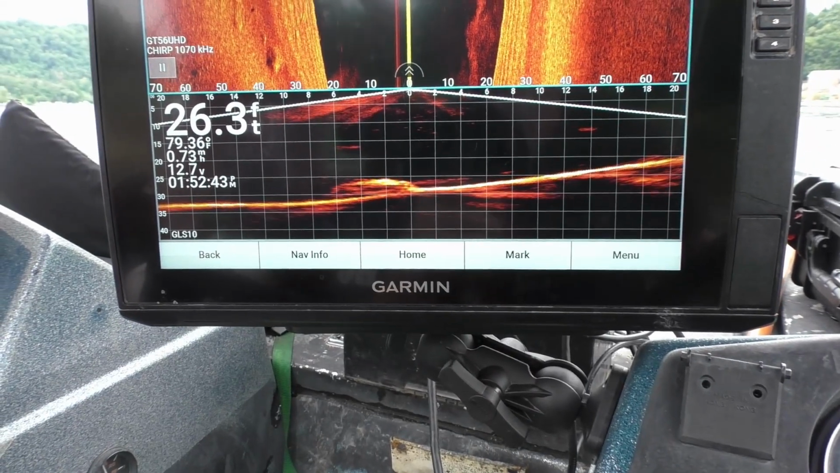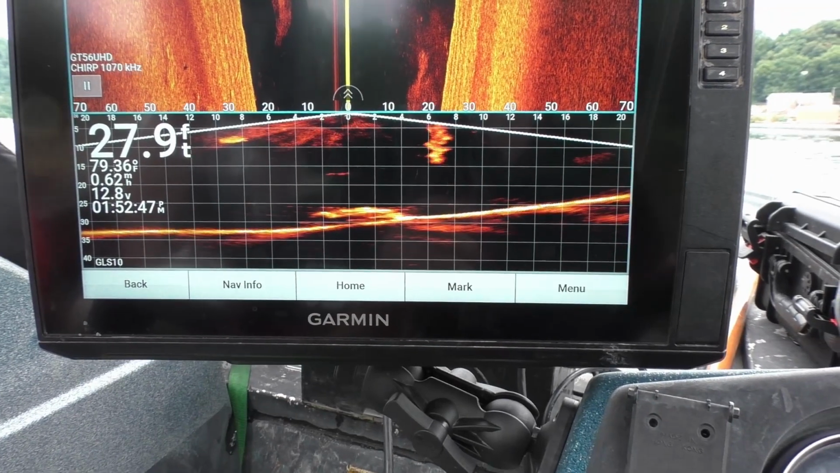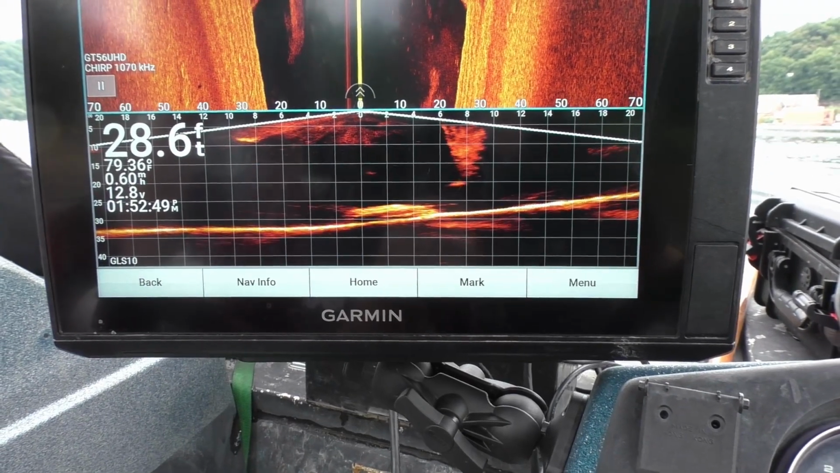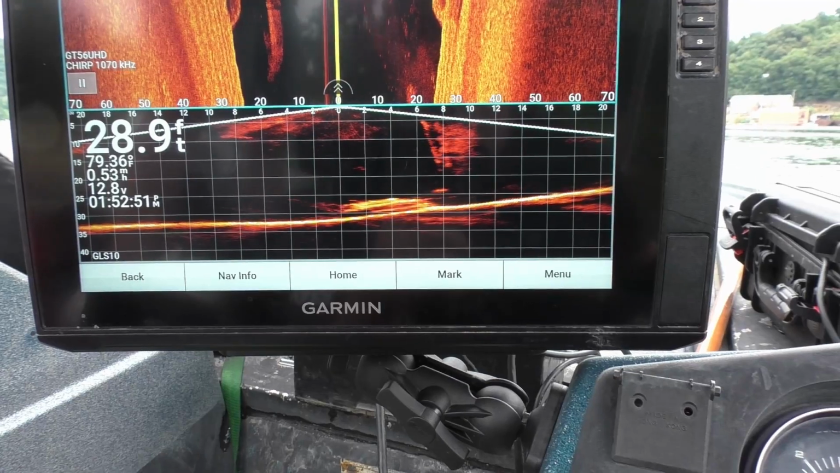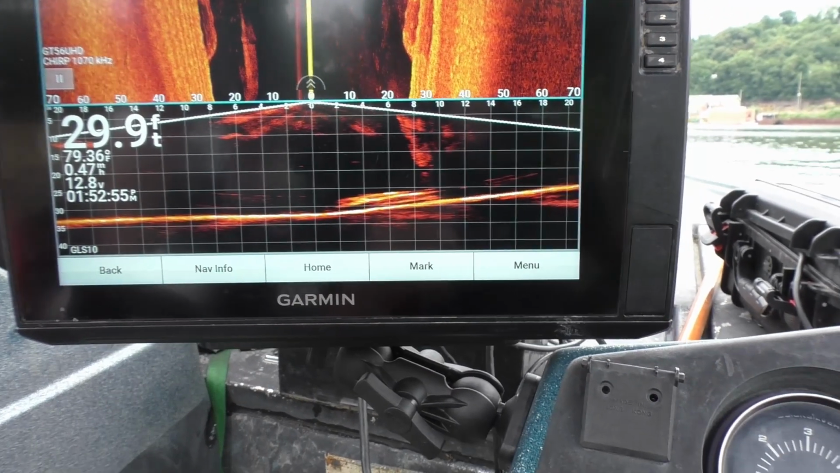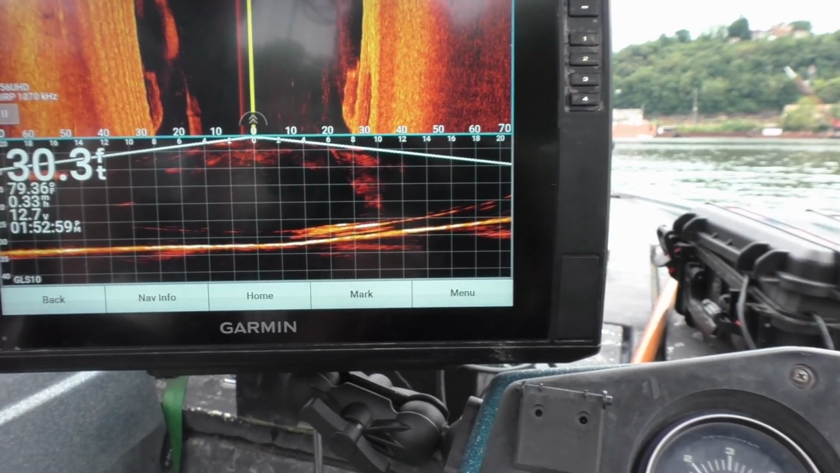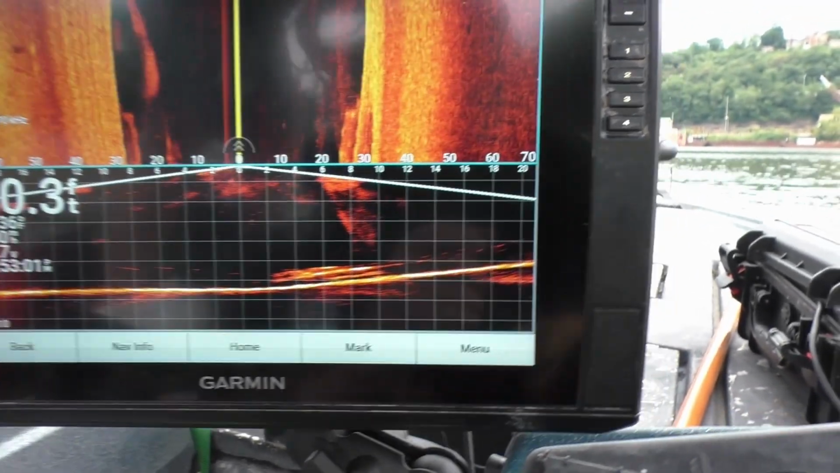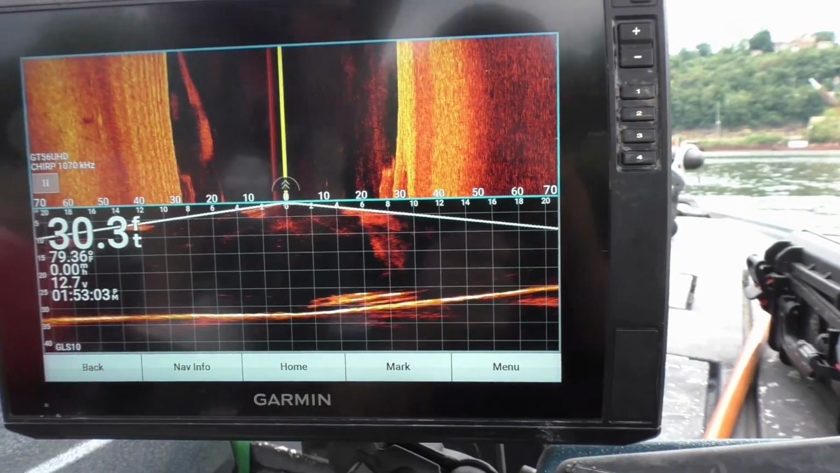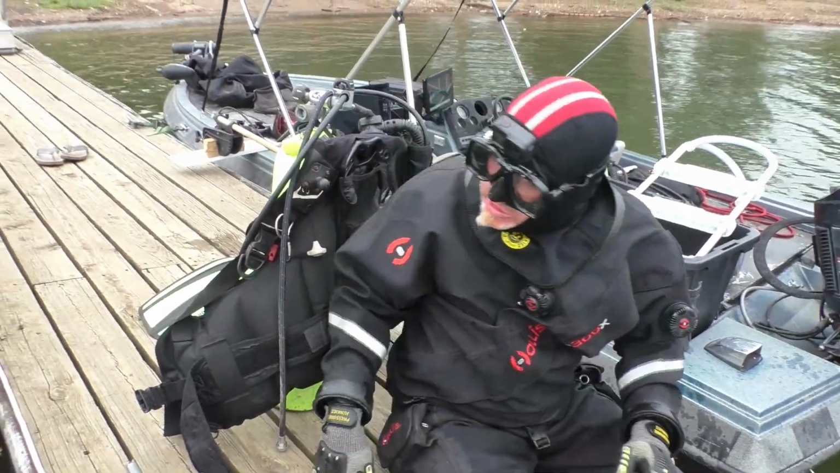Drop it. All the way to the bottom. You should be on it right there. Oh, actually, I am on it. Yeah, I'm on it. Got it? Yeah. Awesome. Rope was like the exact length I needed. Jeremy's getting all geared up. He's gonna dive this one.